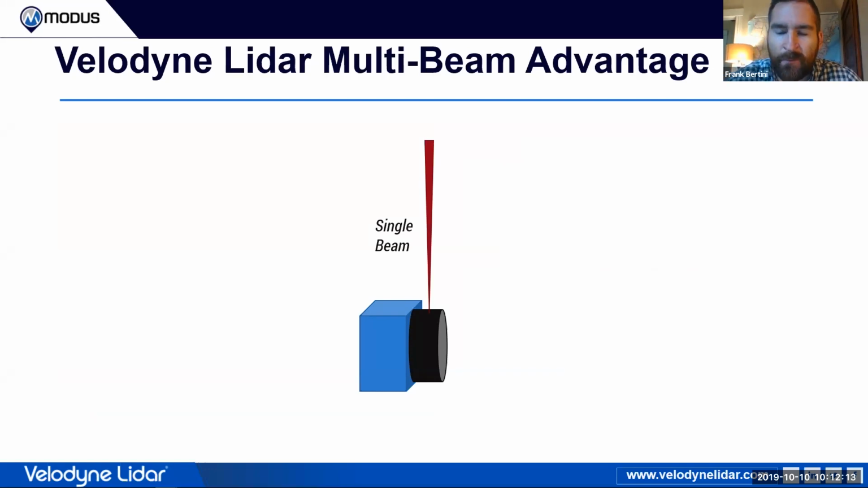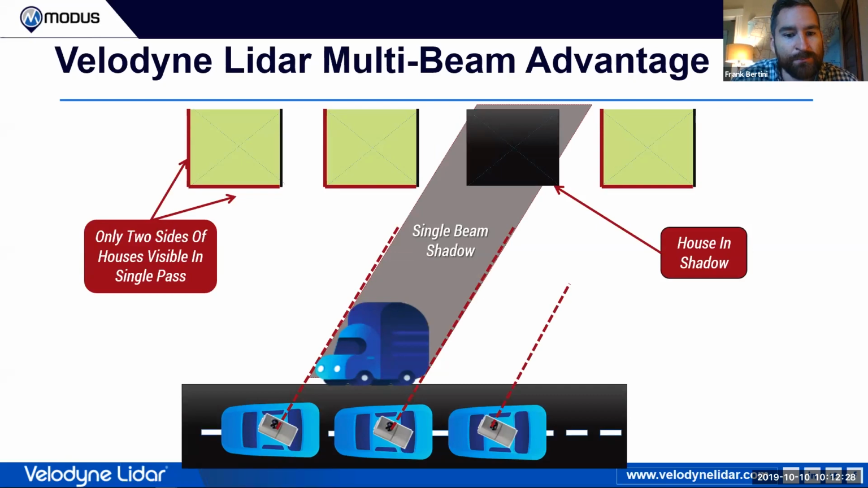So one of the advantages for Velodyne is that these sensors have multiple beams. So instead of just one single beam that's shooting from the sensor, we actually have a fan of 16, 32, or even more in some cases. So the issue with the single beam is that you get a shadow behind the target that you're looking at. So here in the bottom, you can see I have the sensors pointing in this sort of 45-degree angle. This truck is in the way, so everything behind that truck is going to be in the shadow. You won't be able to see it because the truck occludes the sensor, of course.